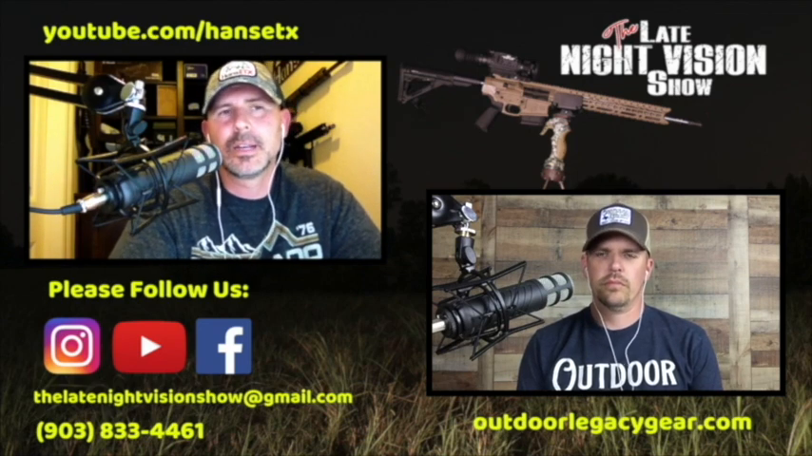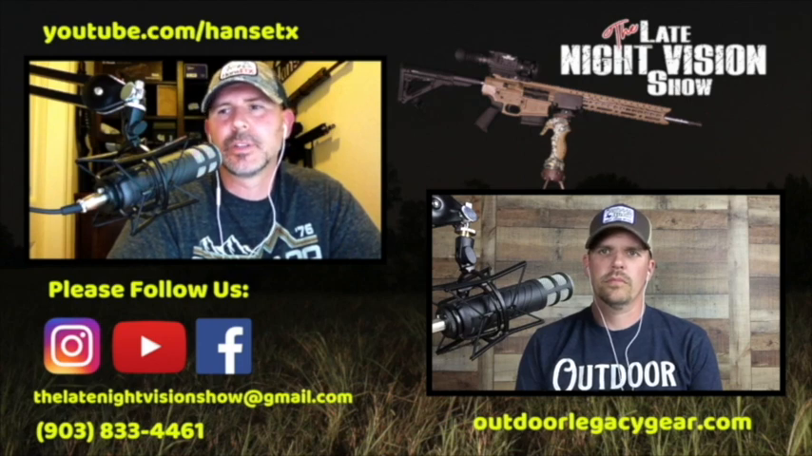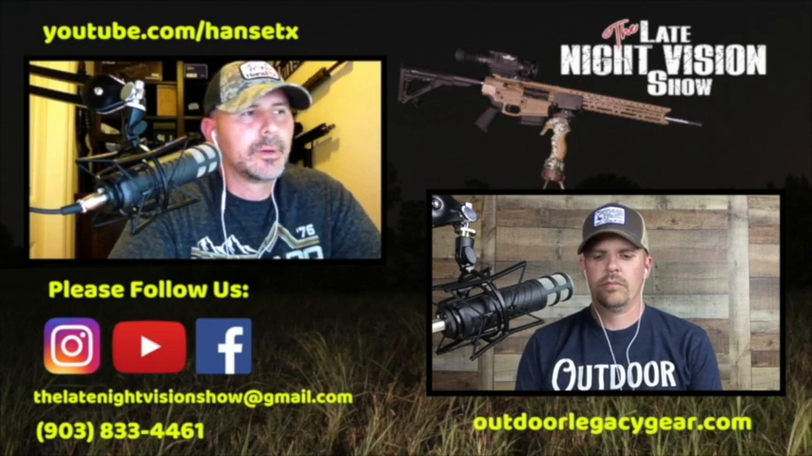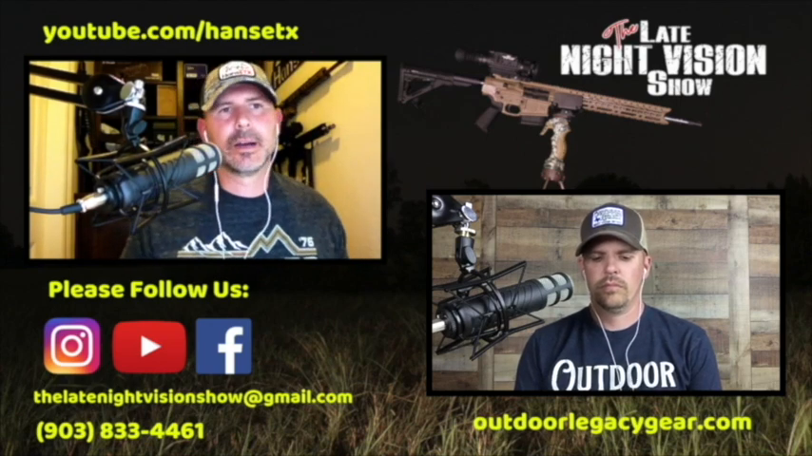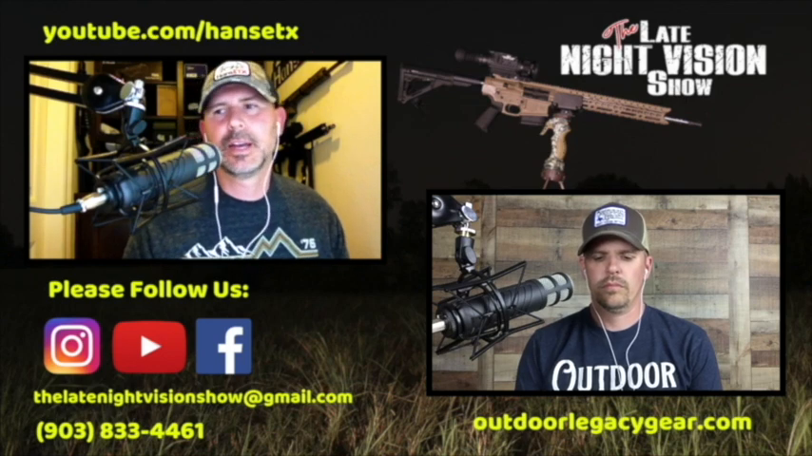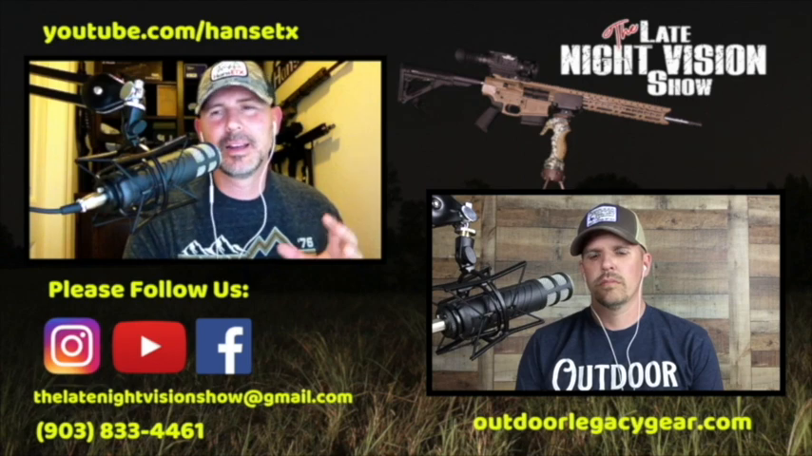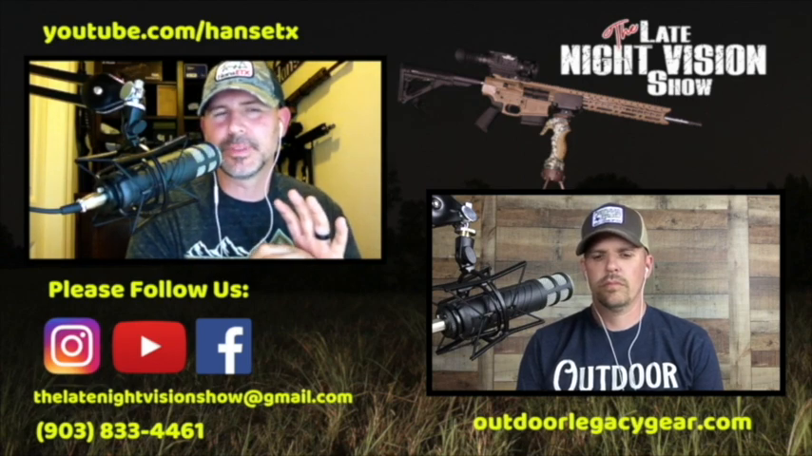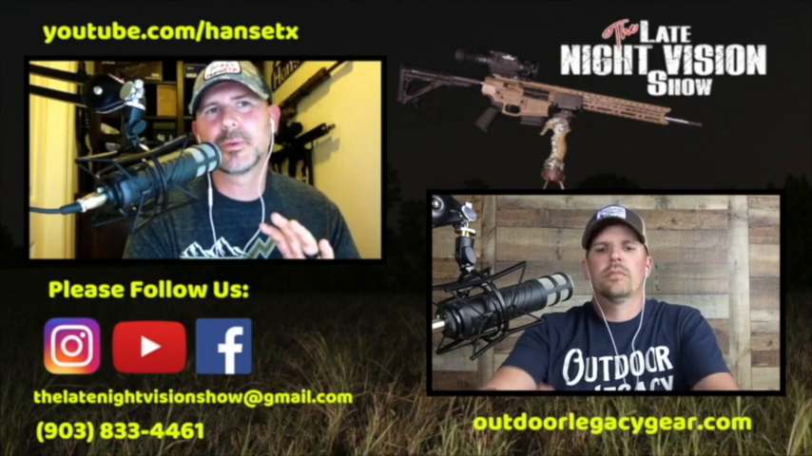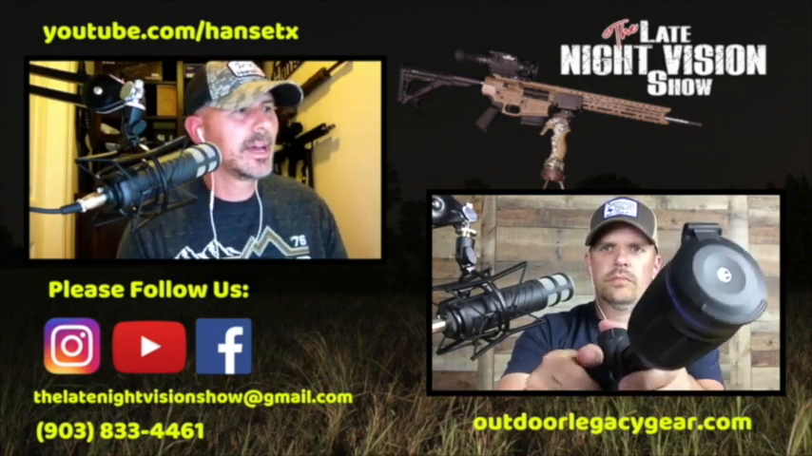Not a lot more, but it gives you a little bit more battery life in that one bigger battery pack. But the Thermion batteries are set up just like Jason said, with one internal battery and one removable battery on top. You can charge the whole thing just by charging it into the side of the scope. There's a spot to put a USB cord that goes into the wall. You can charge both batteries at the same time.